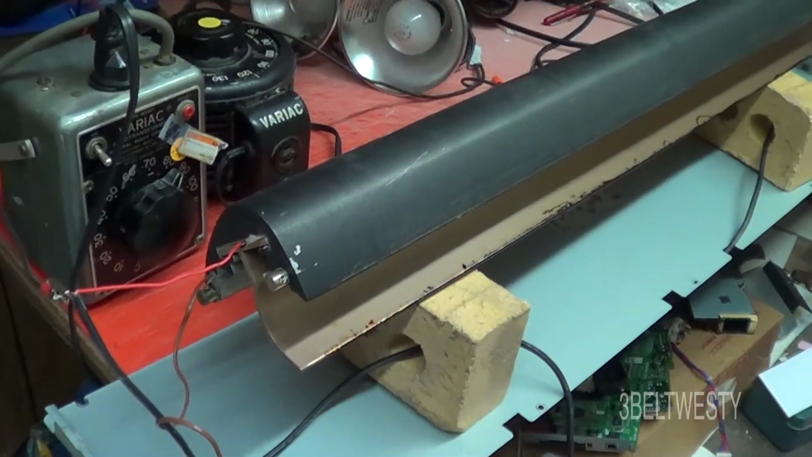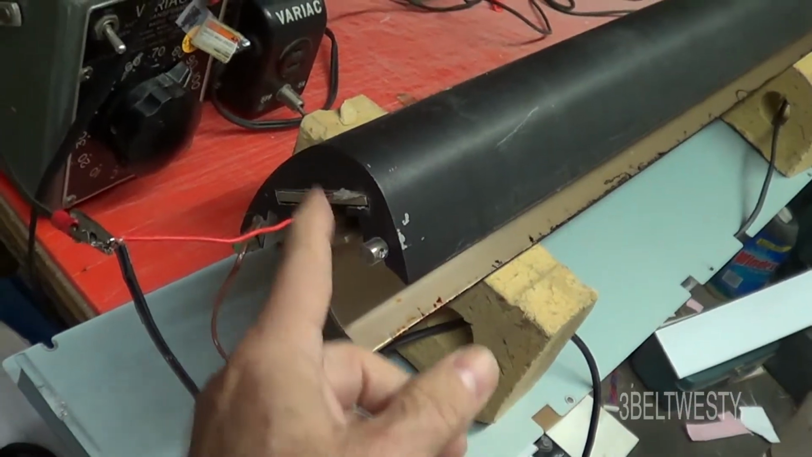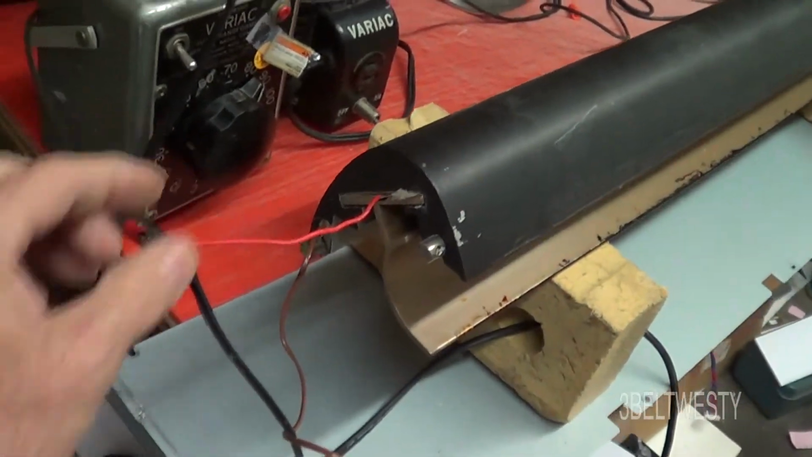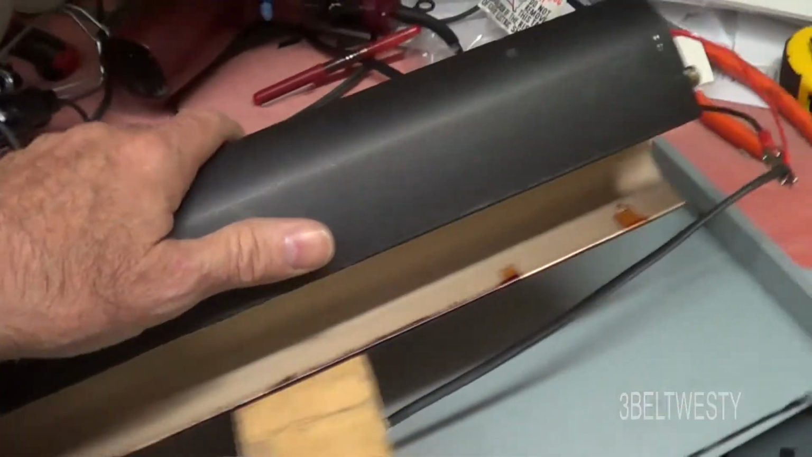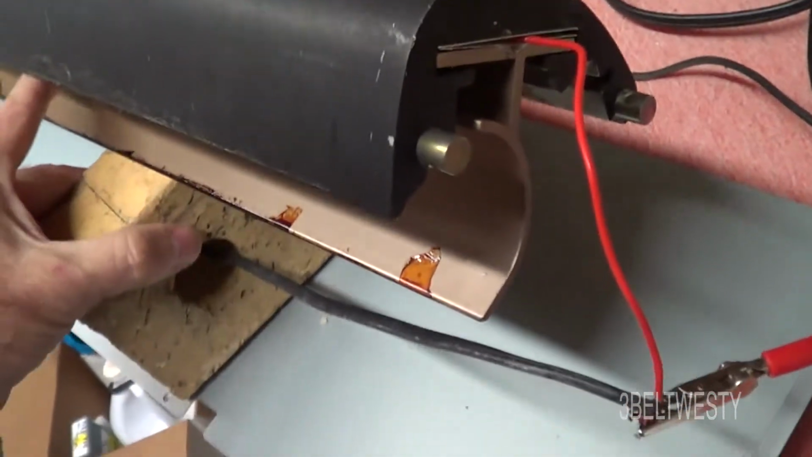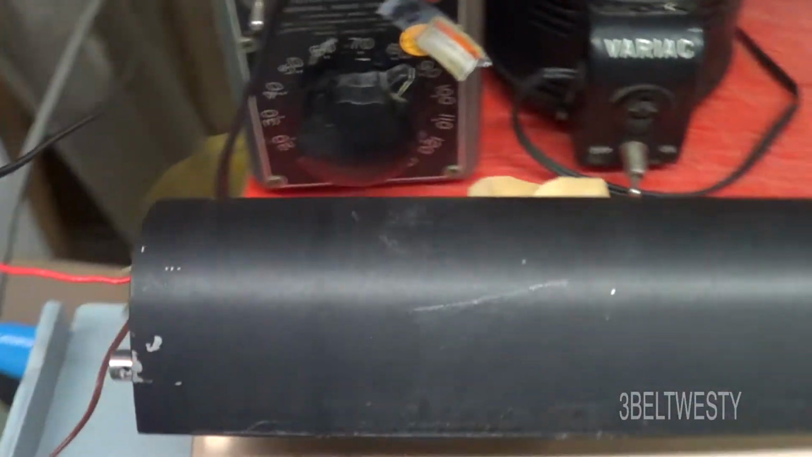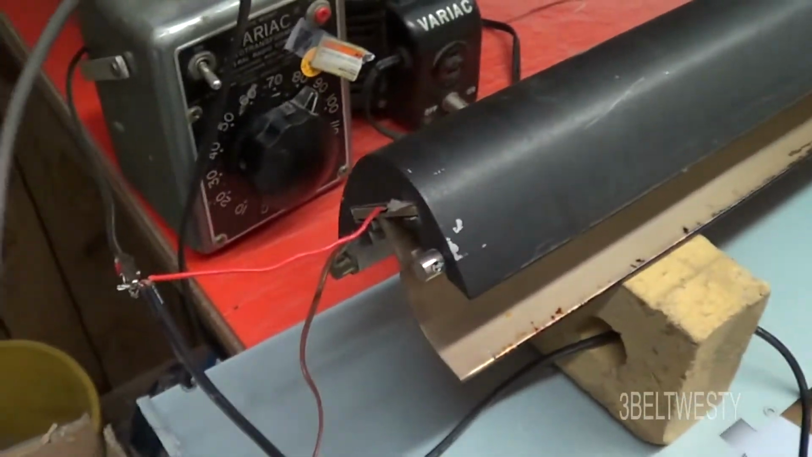Okay, there's the heat shoe plus the heat shield around here. Got it connected up to one wire here, the other wire. Get this on some bricks here, pretty stable. We can go ahead and fire this up. Probably get some smoke coming off this when we first turn this on.